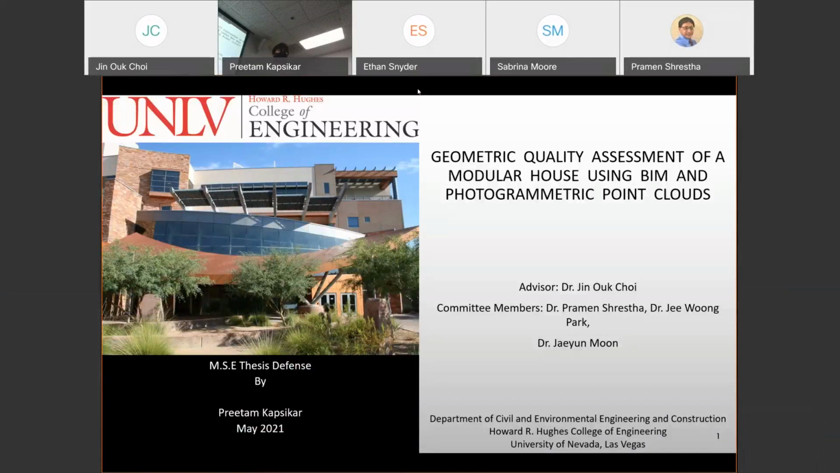And today I'm going to present my master's thesis defense on geometric quality assessment of a modular house using BIM and photogrammetric point clouds. This research has been conducted to determine a solution for geometric quality assessment of a modular building and its components using photogrammetric point clouds. This presentation will highlight the methodology adopted, the results achieved, and the lessons learned from the several challenges which we faced during this study.